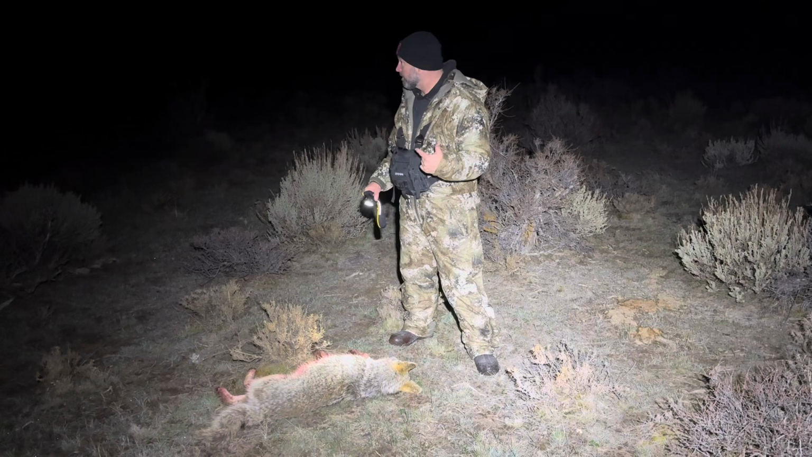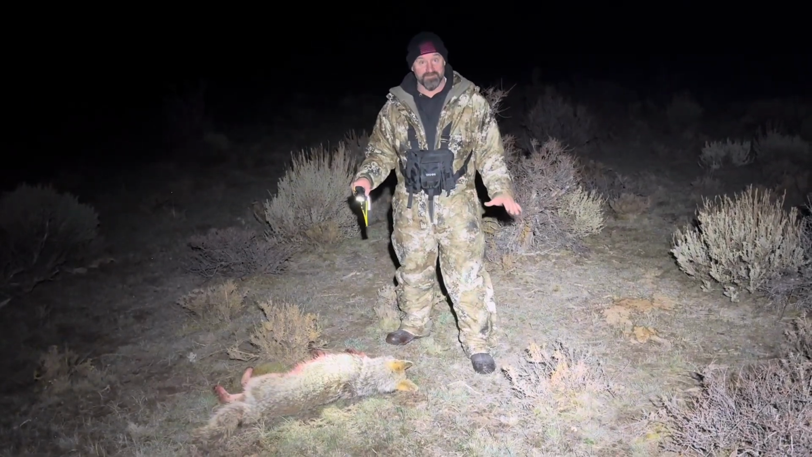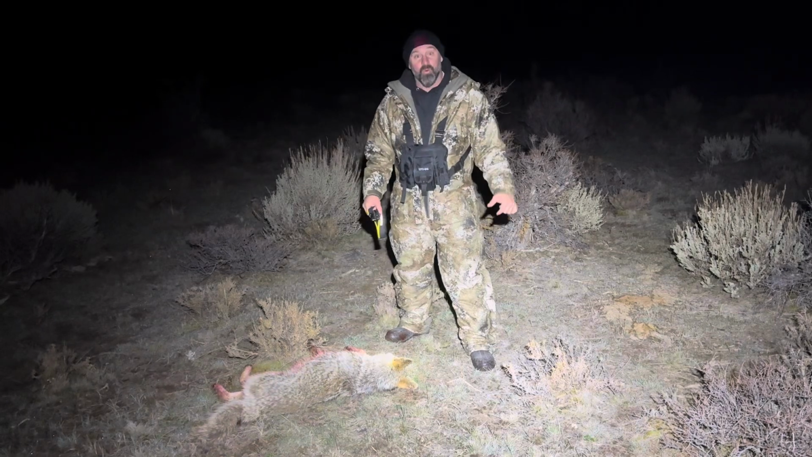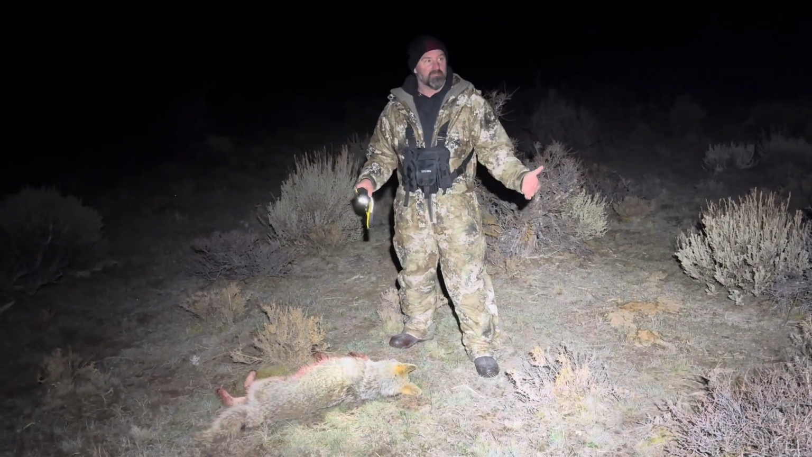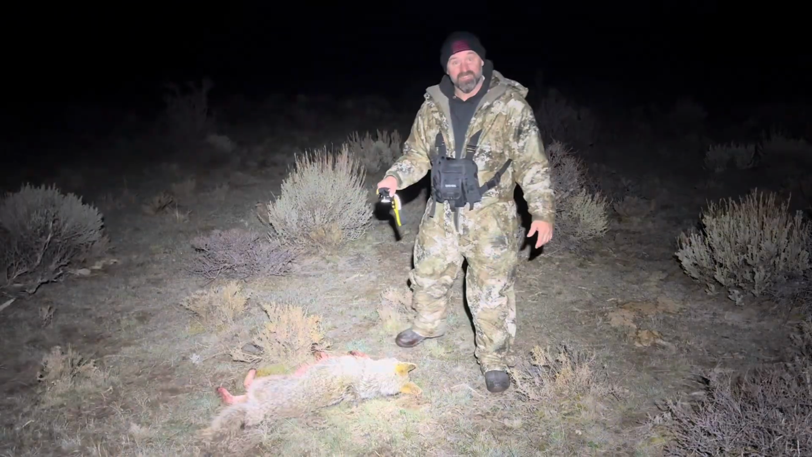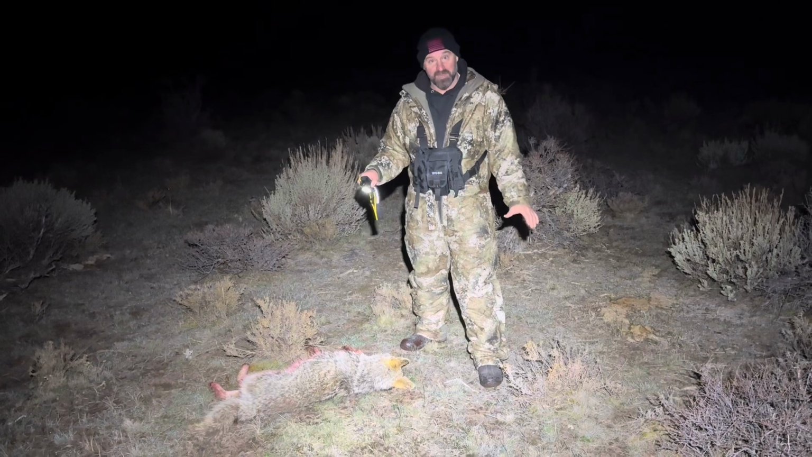Yeah. Man, hey, so this stand was one of the cooler ones I've been on in a long time. Yeah, this one was crazy. We just shot this female. I'm guessing right around 70 yards. I cannot believe how many coyotes were surrounding us.